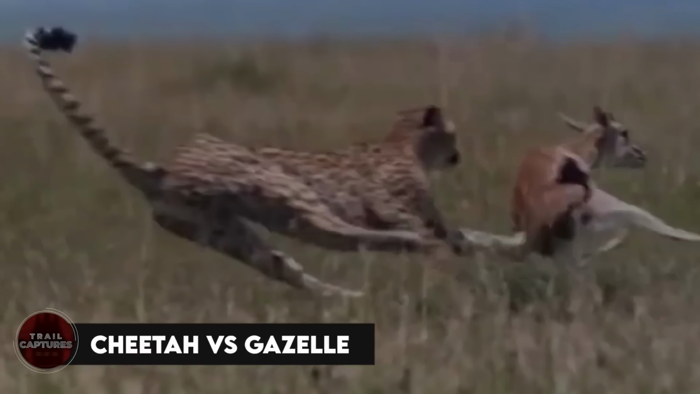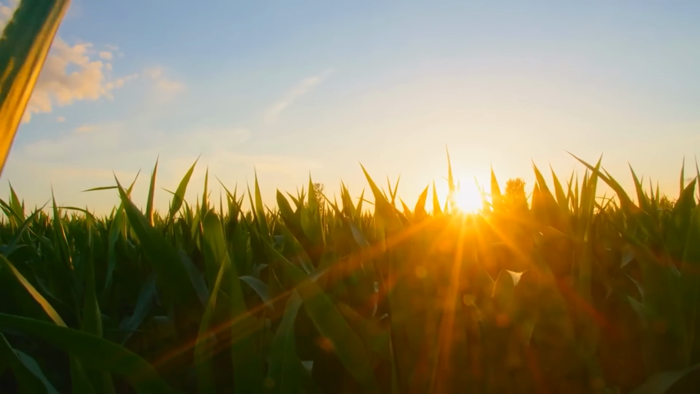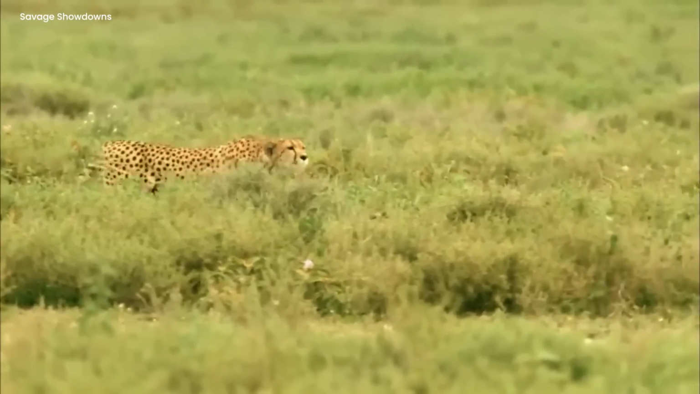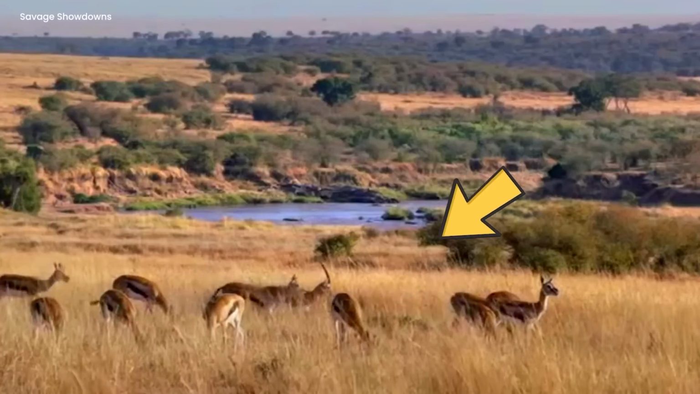Cheetah versus gazelle. In a huge place with lots of grass and sun, something exciting was happening. On one side, there were really fast cats with spots, the cheetahs. On the other side, there were these cute, bouncy animals with pointy horns, the gazelles.